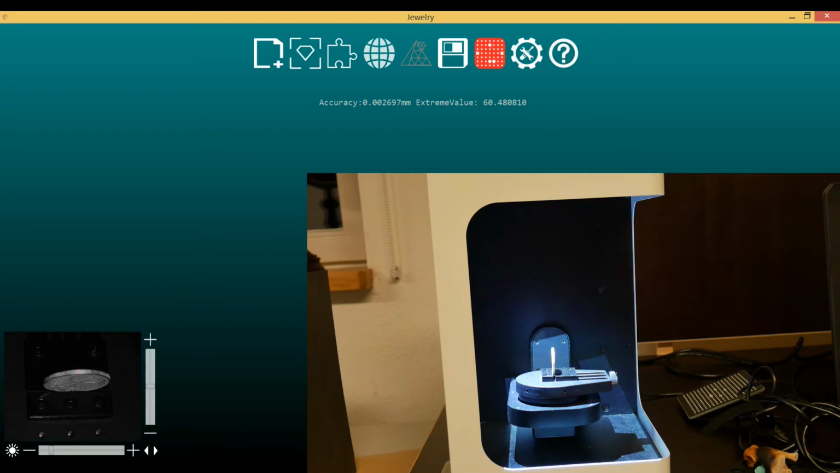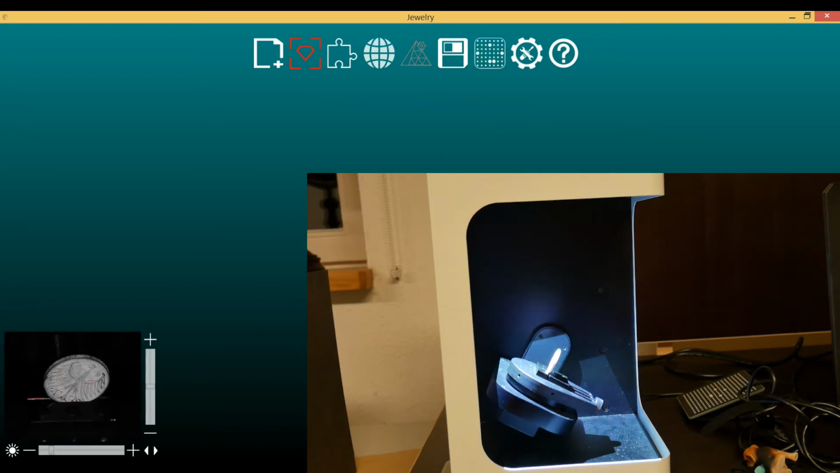So first define your object name, let's name it coin, and I say HD scan, which means higher resolution. I will keep all the other things in standard. That should be fine for most of the scans.